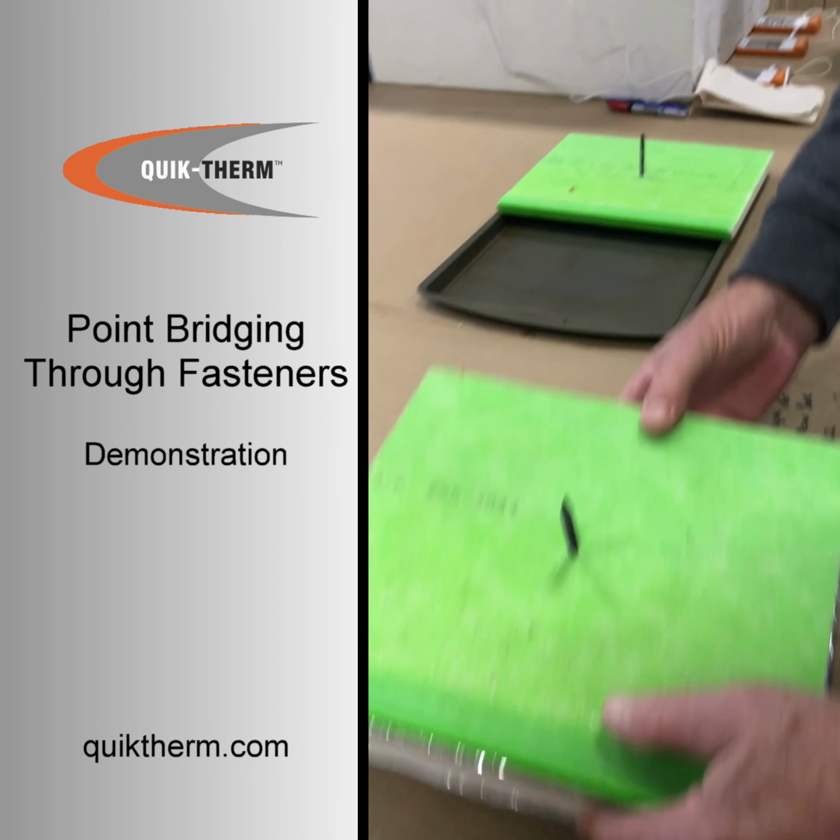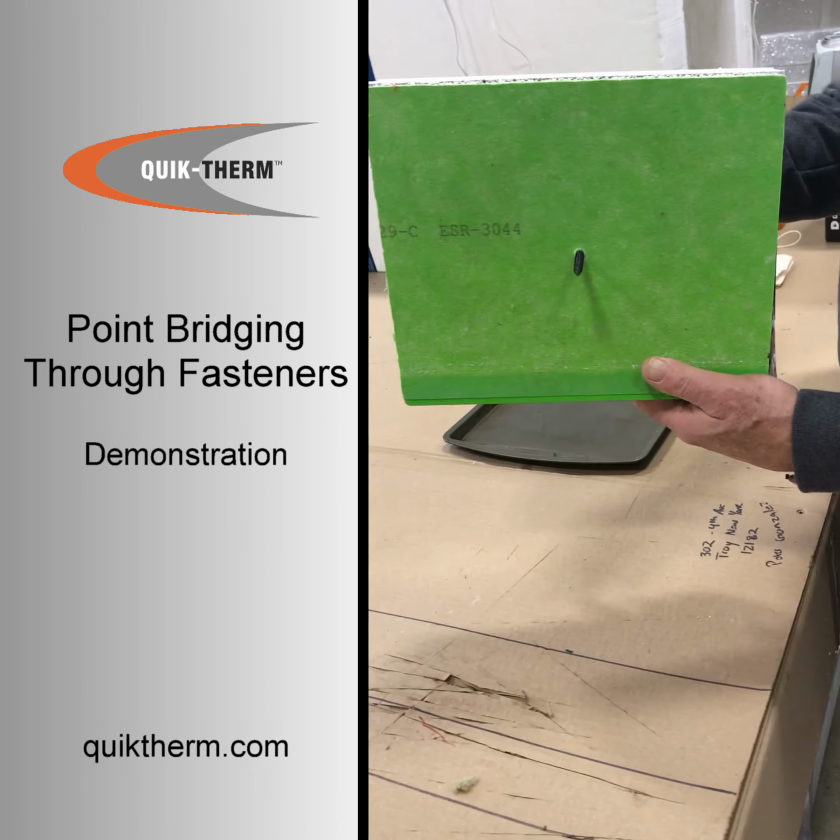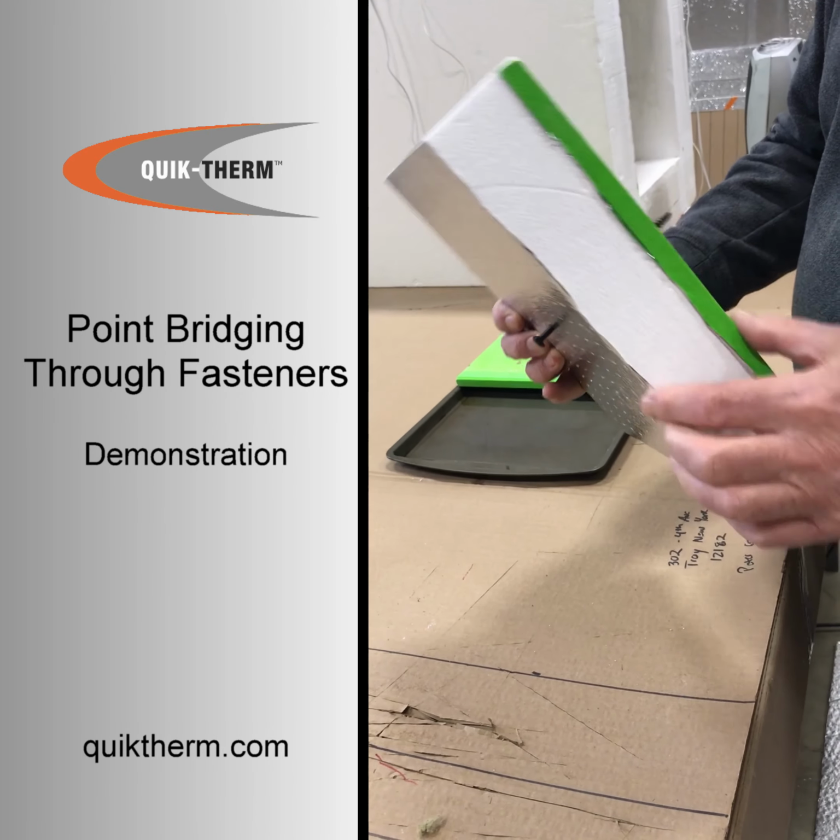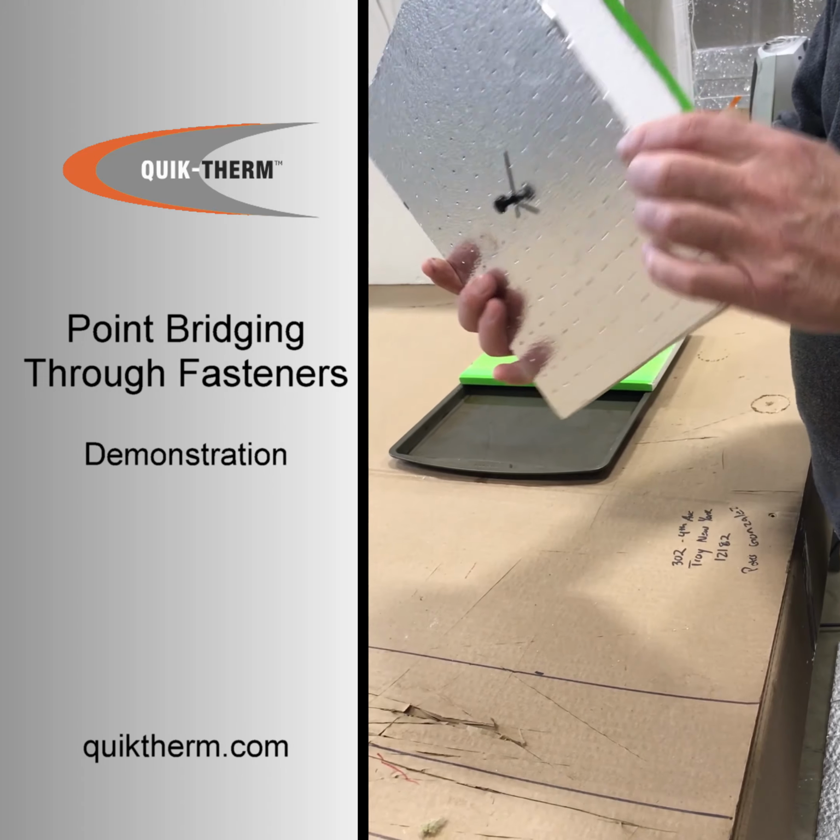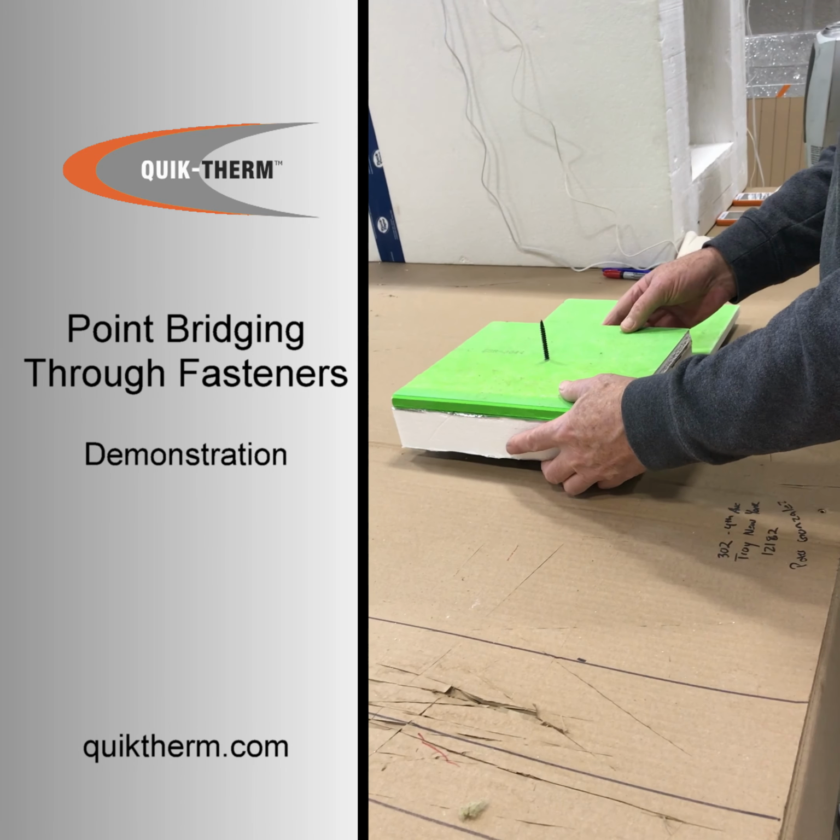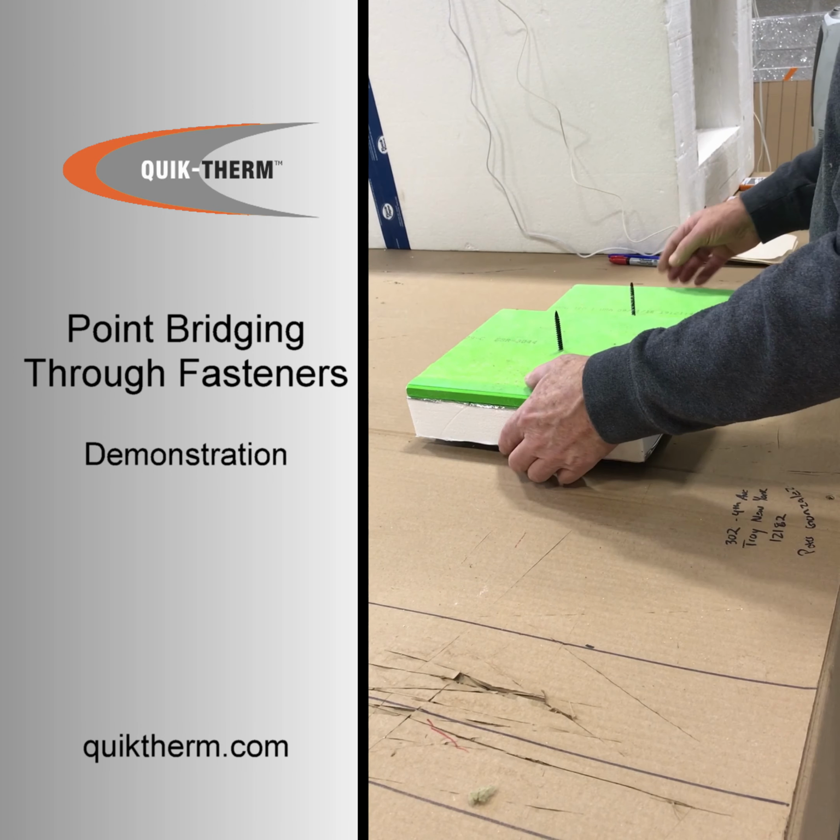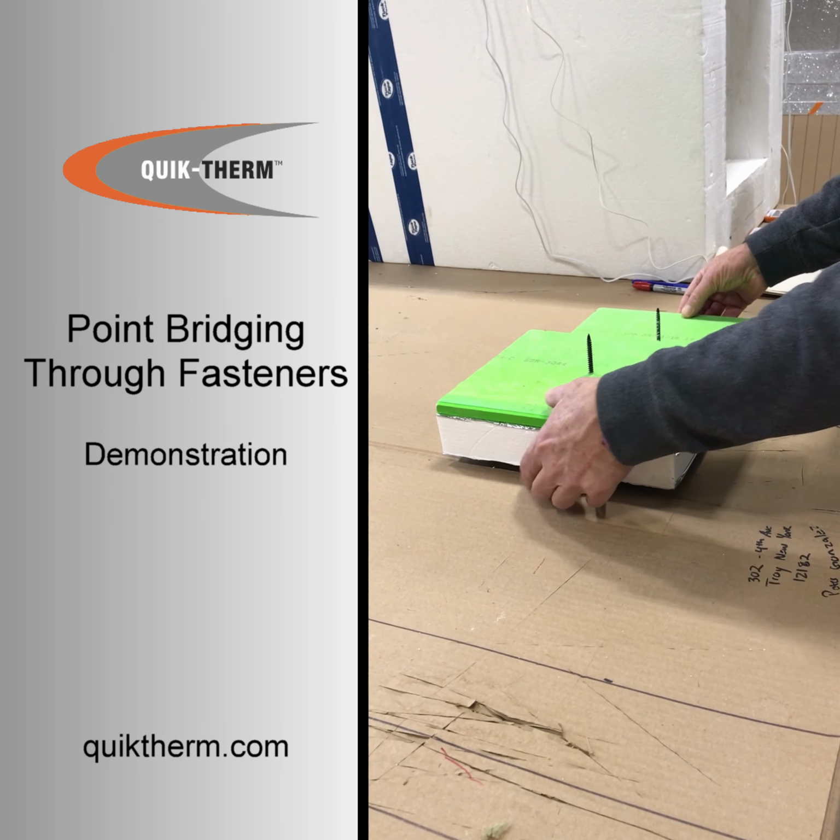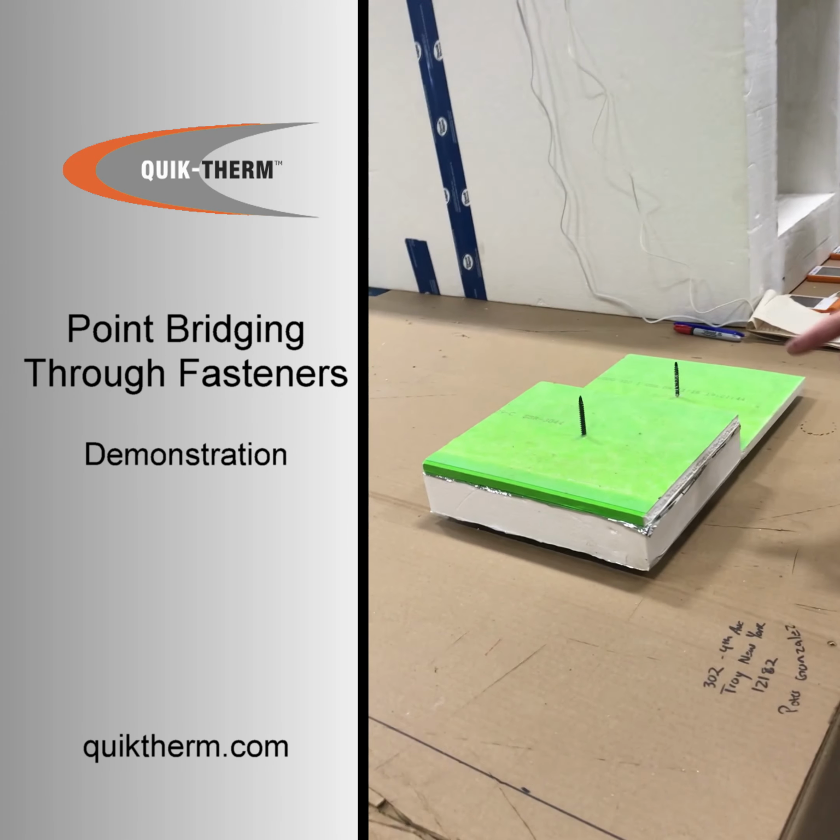Then I'm going to take this sample, which is identical in every way. The only difference is the fastener is longer. That goes through 2 inches of Quik-Therm insulation. And again, the fastener head is going to get frozen into the water. So we're going to put it on top of here. Everything is set properly. Now we're going to freeze it.